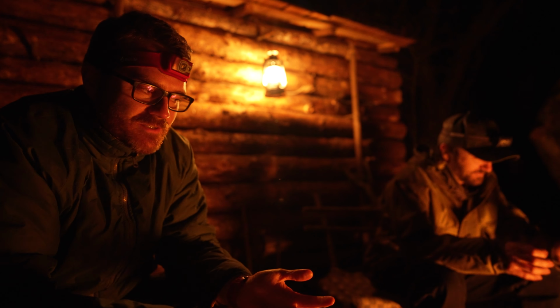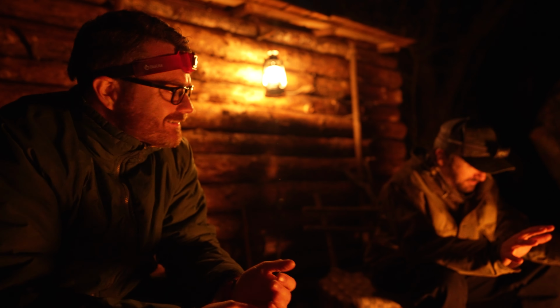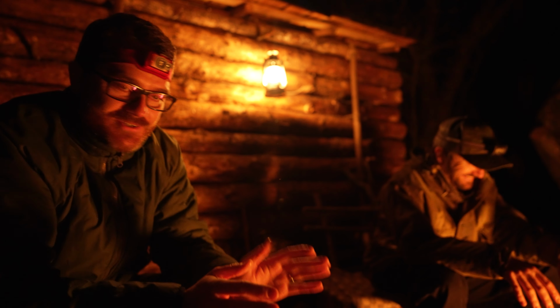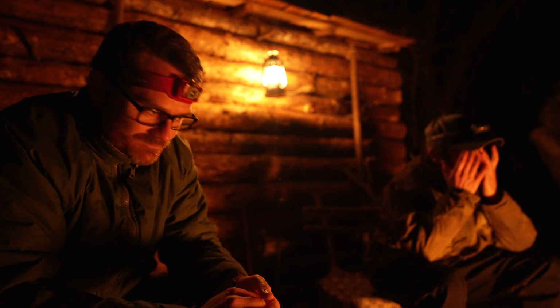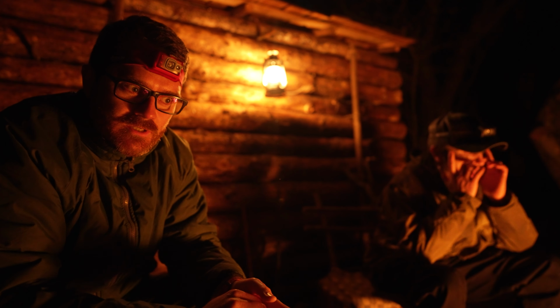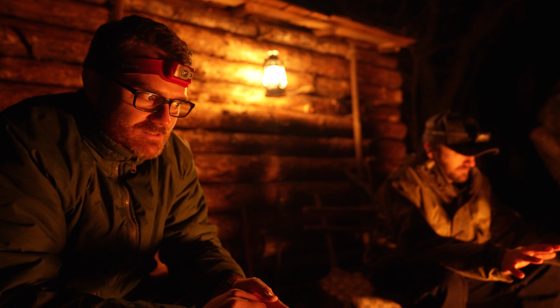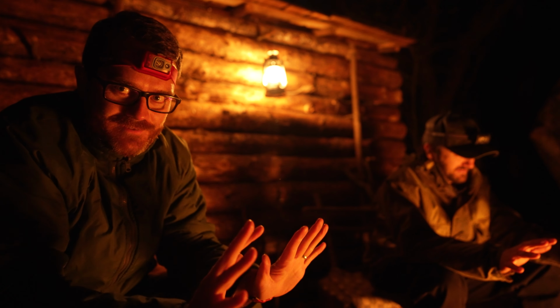Two traps are set, so we'll see what, if anything. Camera traps. Yes, we're not trapping badgers. I'm pretty sure that's not allowed. Two camera traps set. We'll check them in the morning. But I think it's gonna get warm. It's very cold.